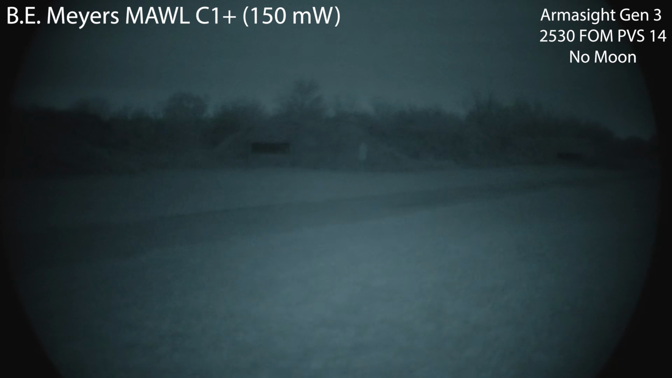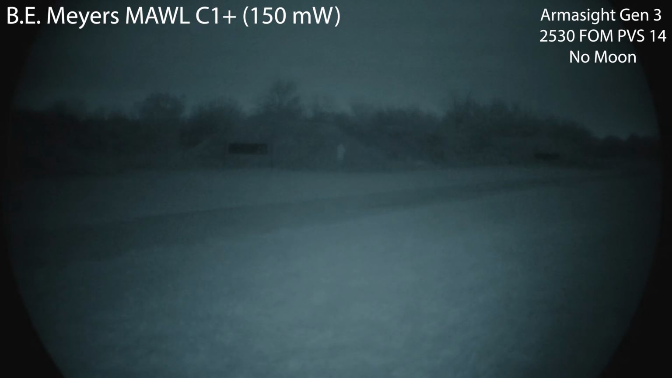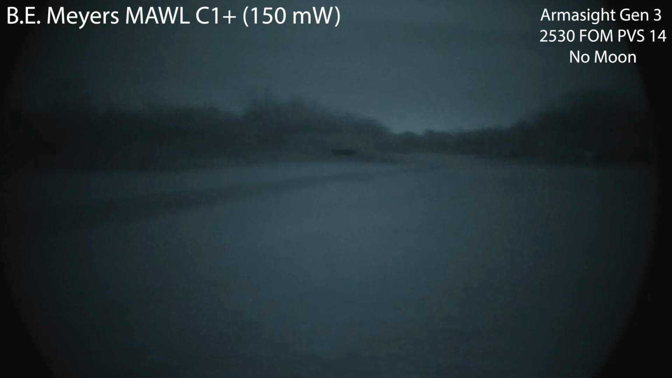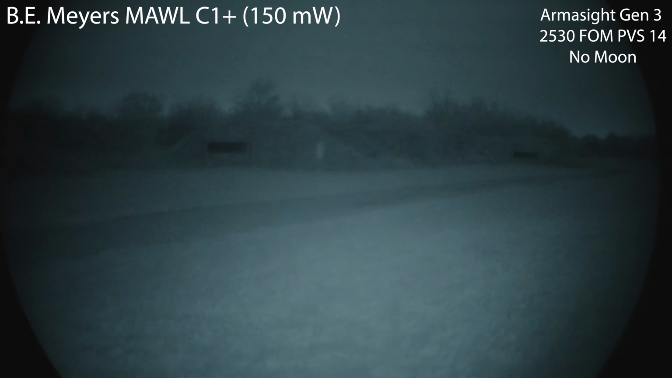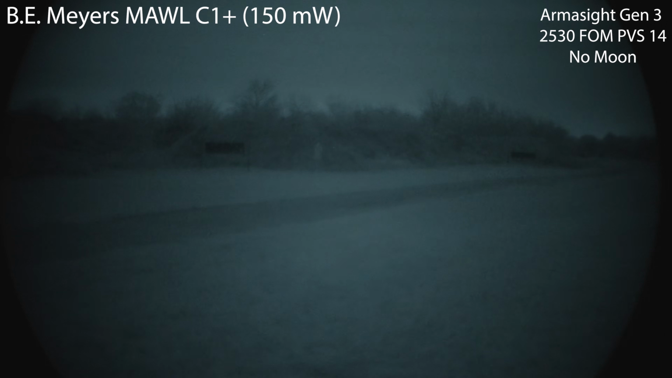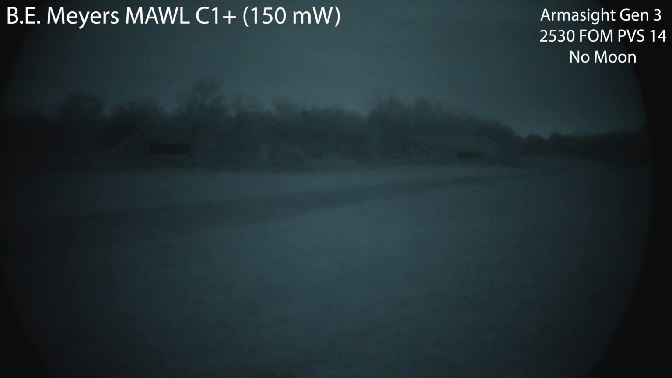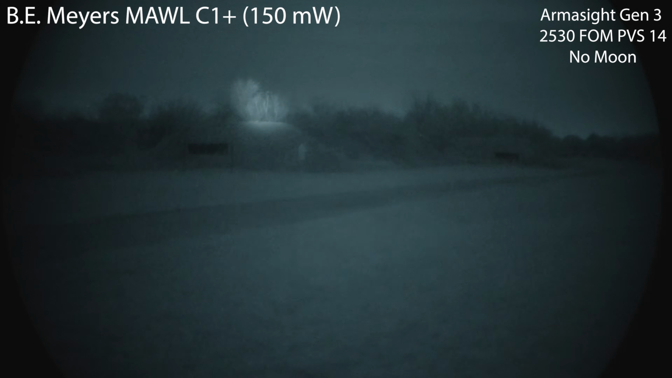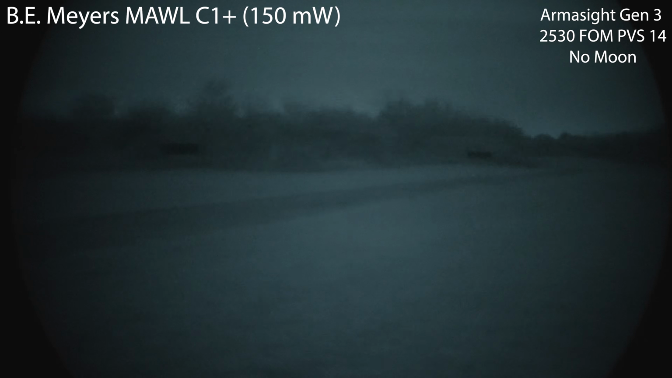Now we're in the middle selector position. Here's the B button flood closest to the user. A. Not really seeing too much difference to my eye. Okay, here is the higher output. On this MAWL, I don't know if you can change the programming on MAWLs, but the owner's got it towards only laser. Here is the spot.